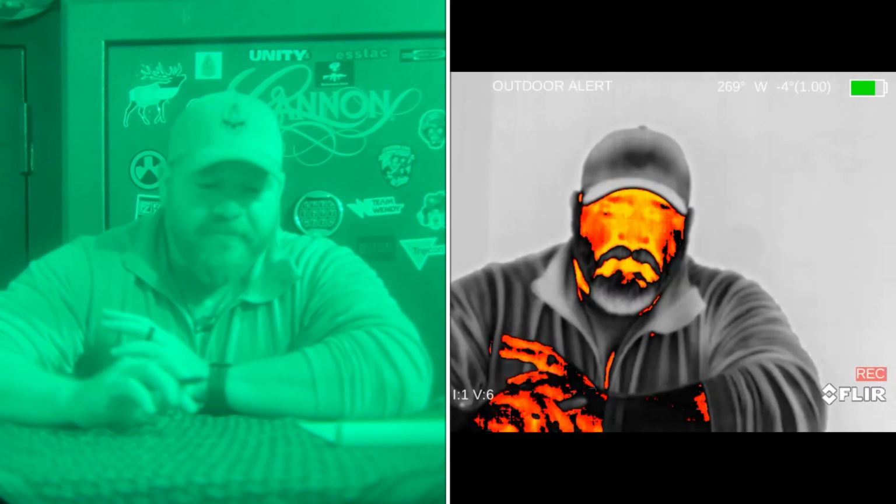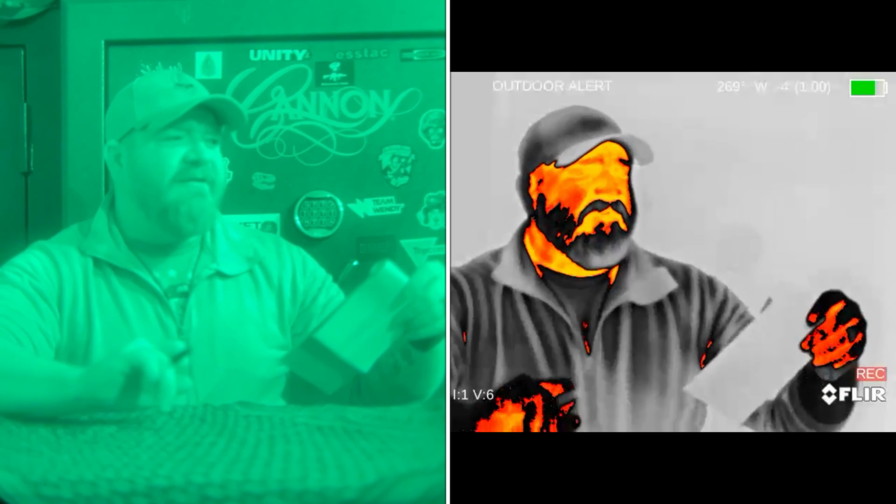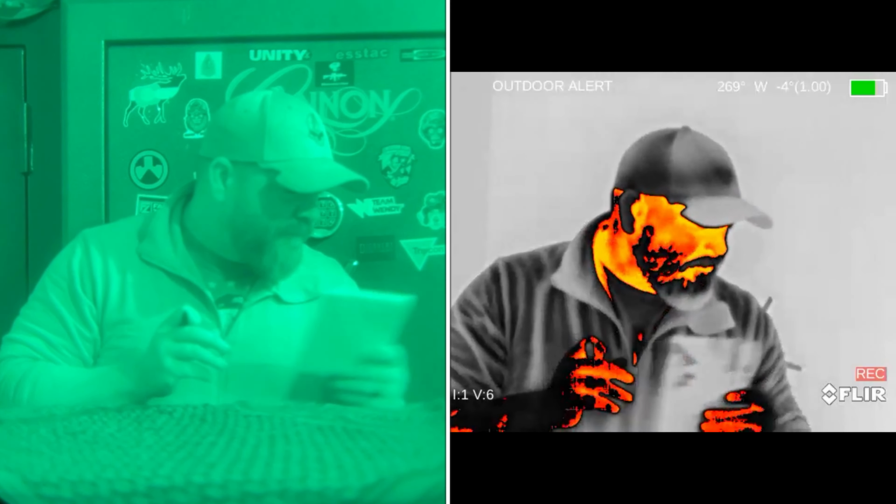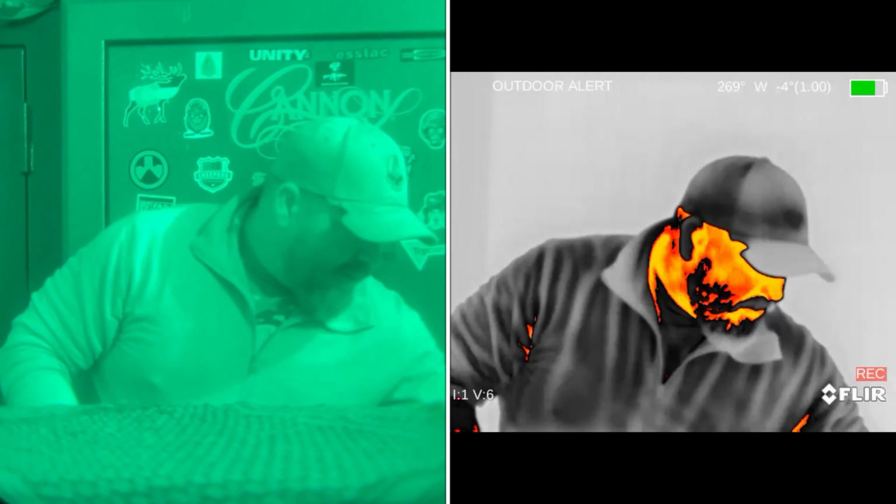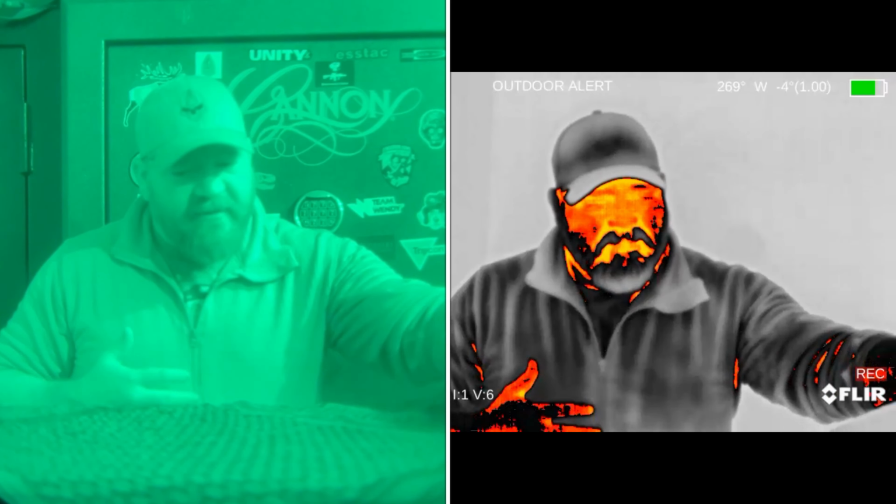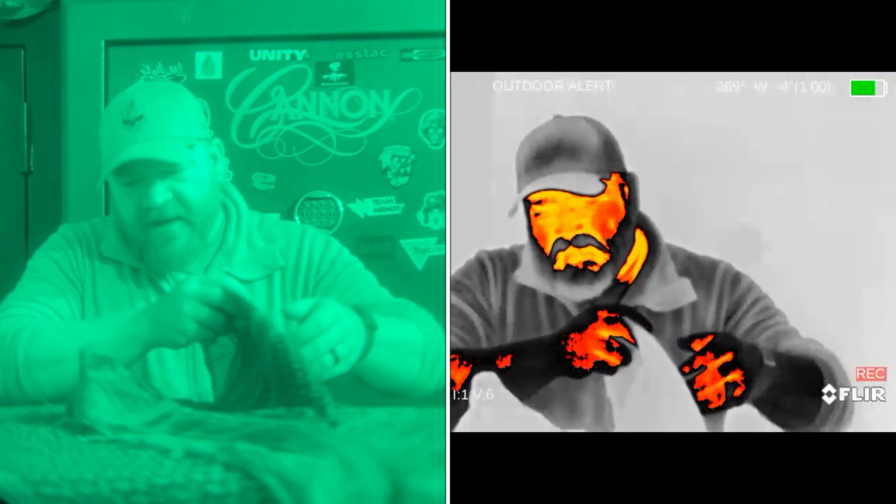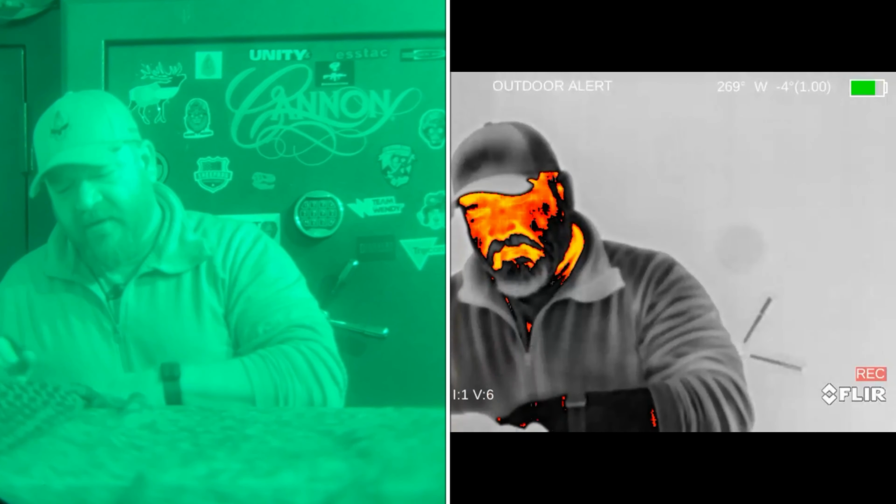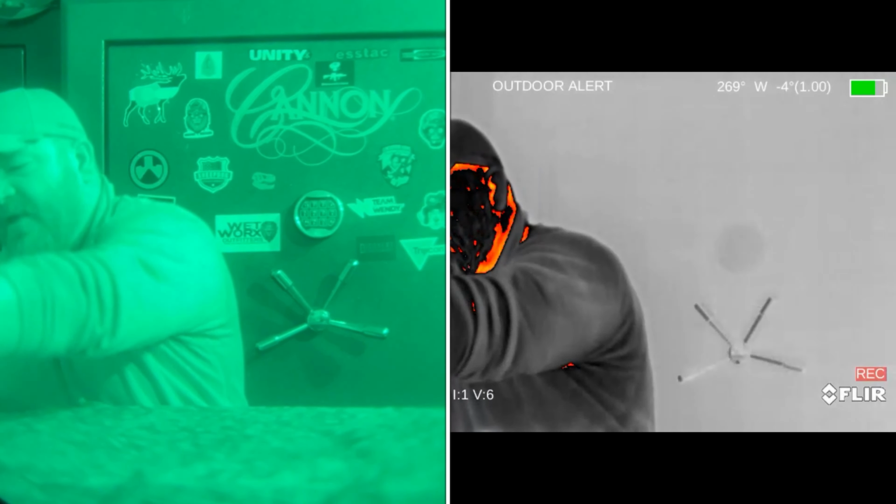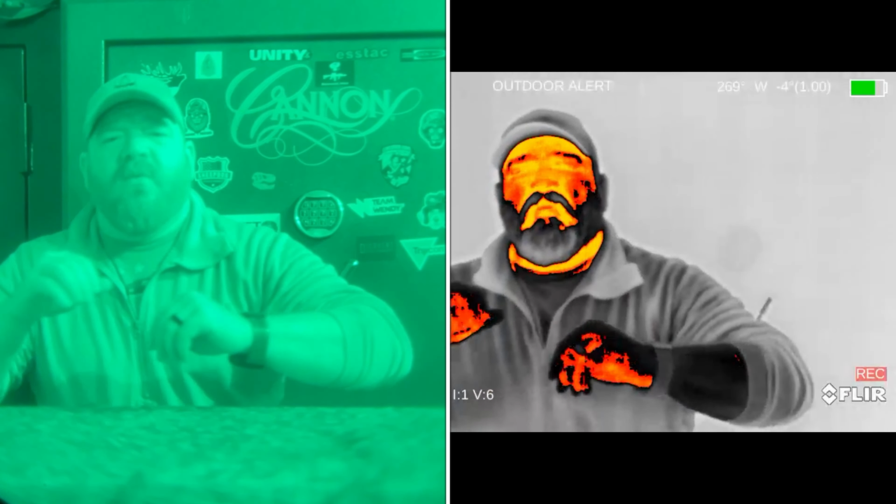Now, once you start throwing on gear, it does change things a little bit. Because obviously gear is going to have an ambient temperature lower than a human body, except for the internal areas of the gear that is touching the human body. And another interesting fact is exactly how different materials can help conceal you, or help highlight what it is that thermal does to augment the downfalls of the PVS14 or the image intensifiers.